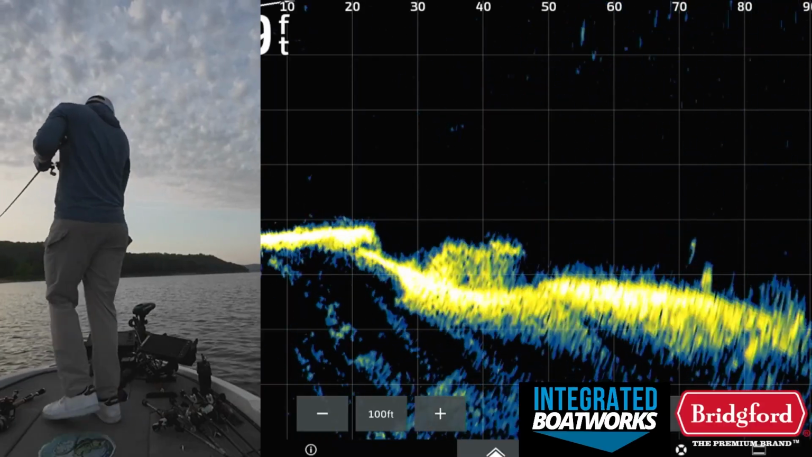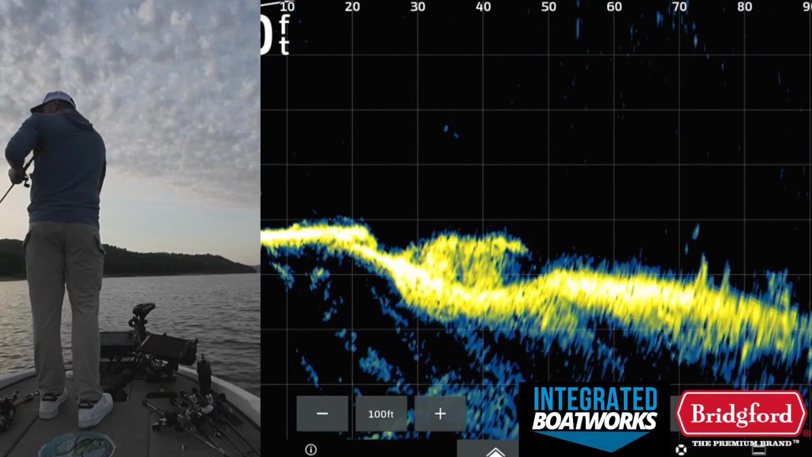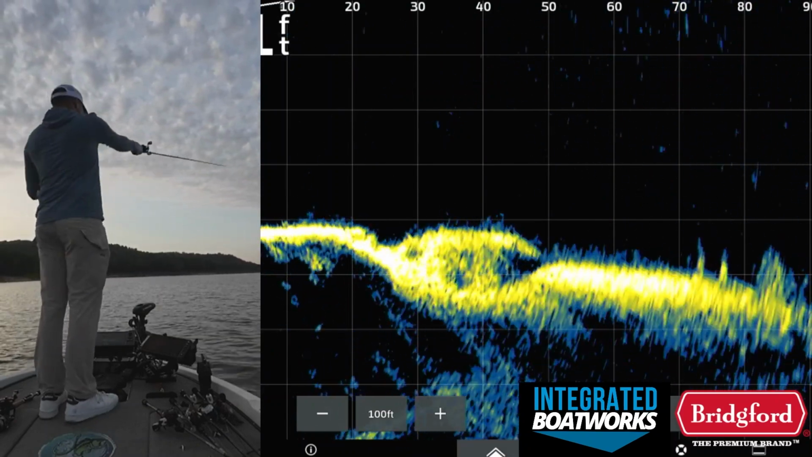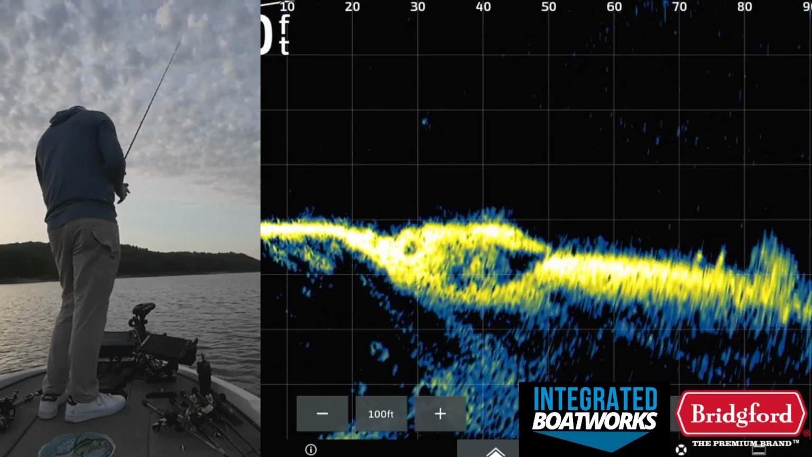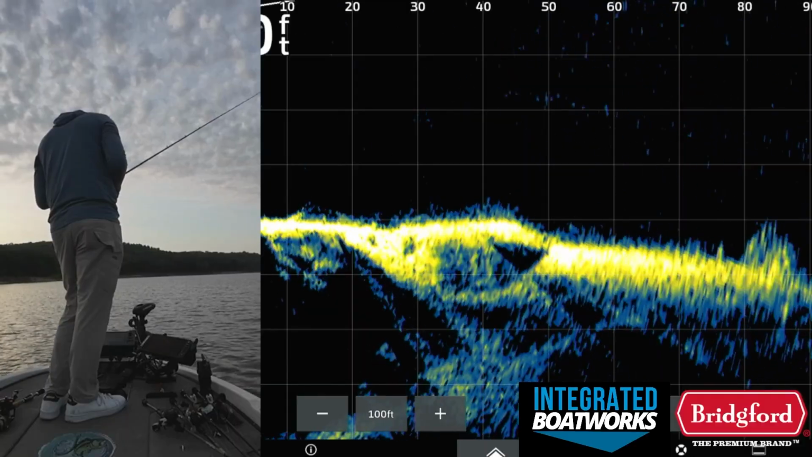I'm gonna fire on those right there. You can see them out there. There's a couple fish 70 feet out. They don't look massive, but small spotted bass, smaller fish will eat a jig. And we're not always out here just to catch little ones. We also want to give ourselves a chance to catch a 4 or 5 pounder if possible.